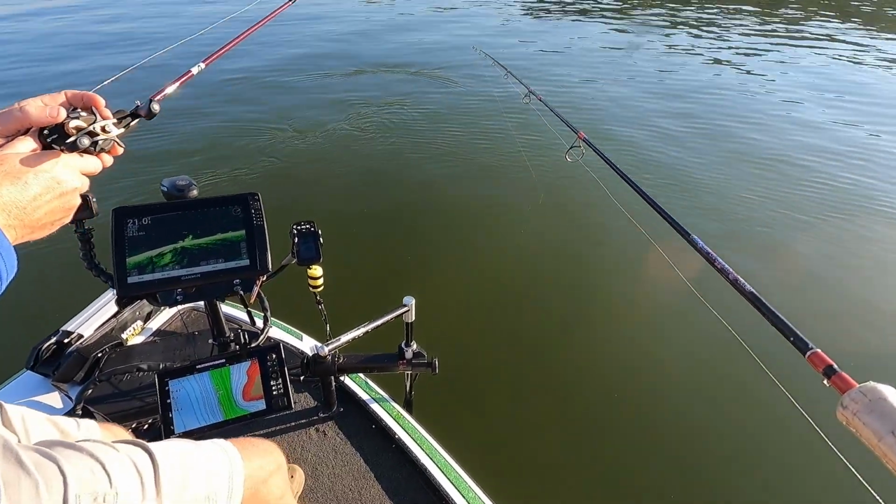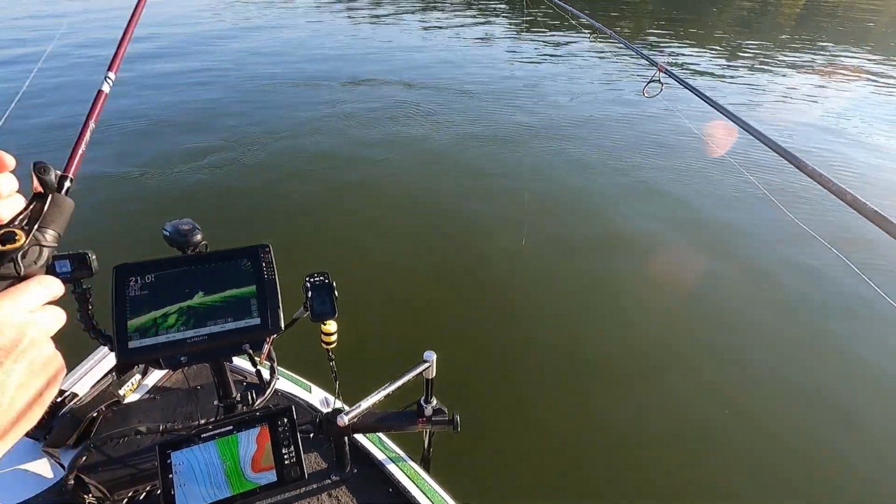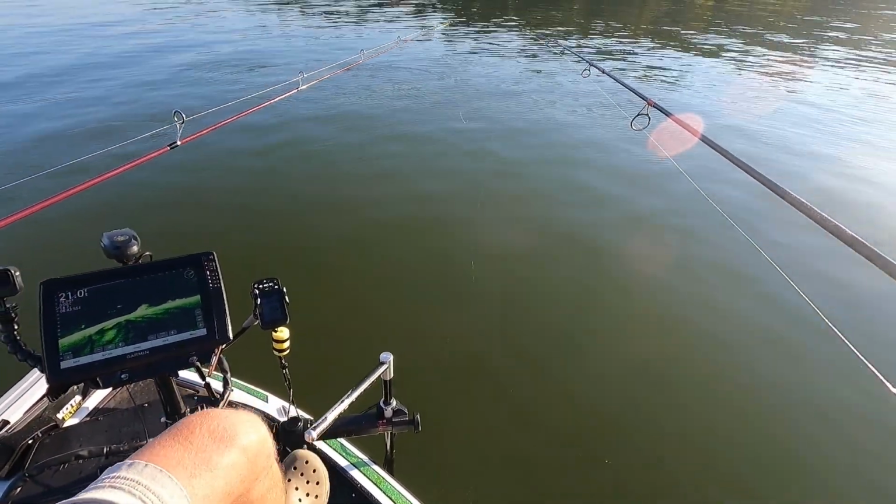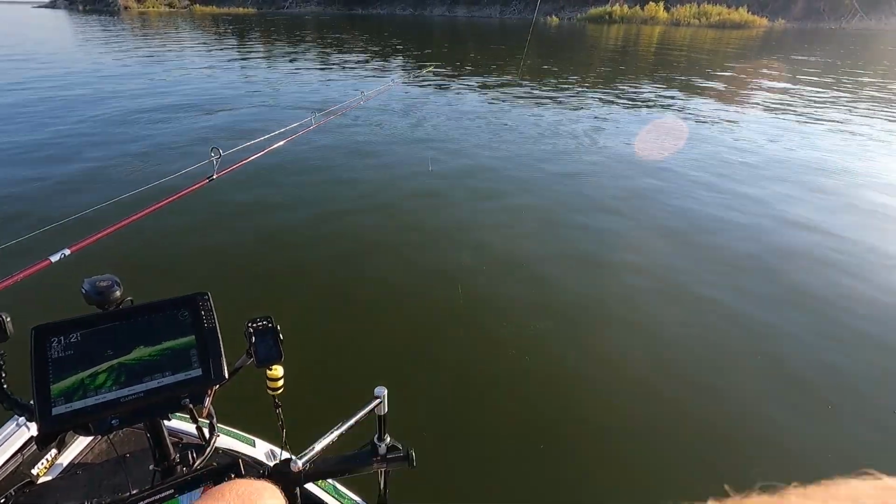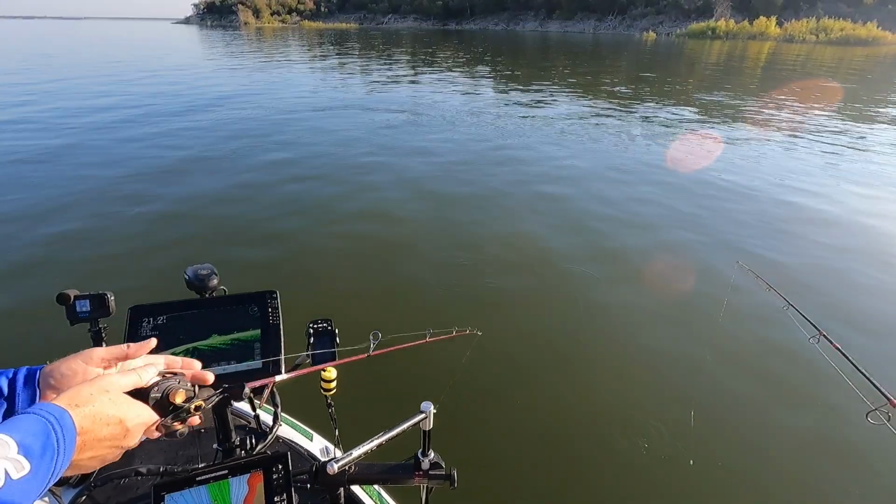So we're hitting this little baby pile. It's 12 feet over here to our right. I'm gonna float right over it right now. Man, you see your jig? Yeah, I didn't even get a look, but I can see some fish on it. That's what's interesting to me.